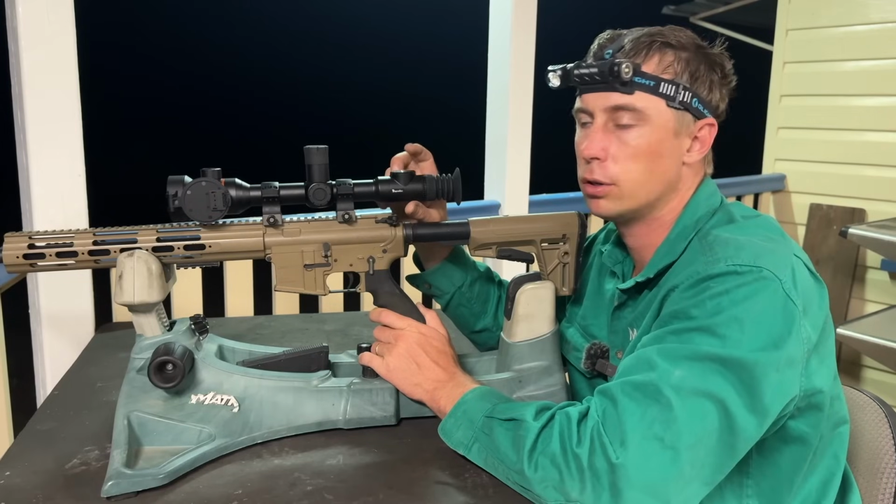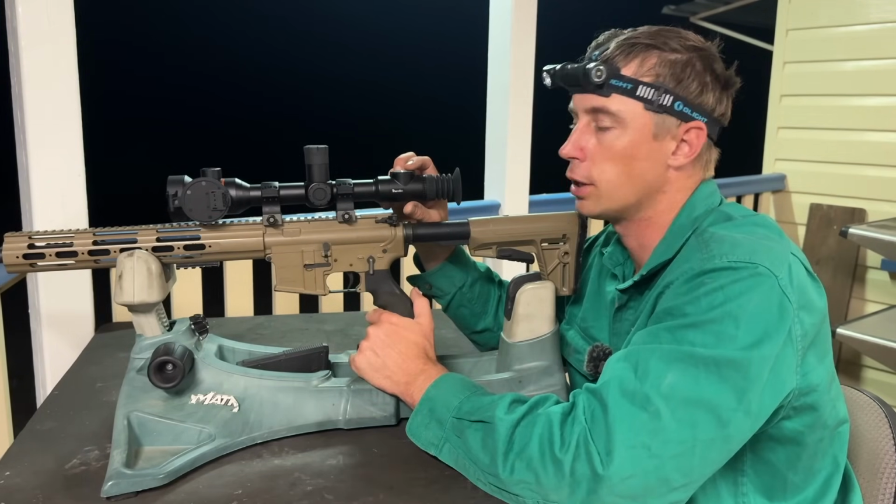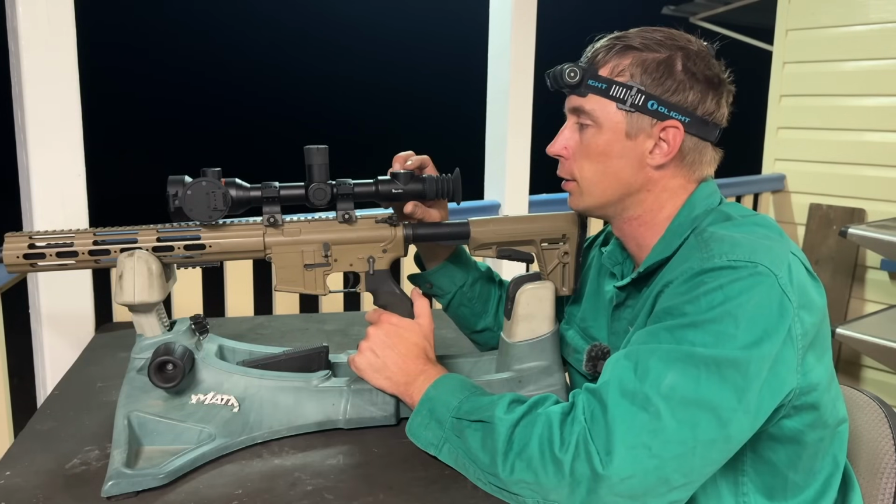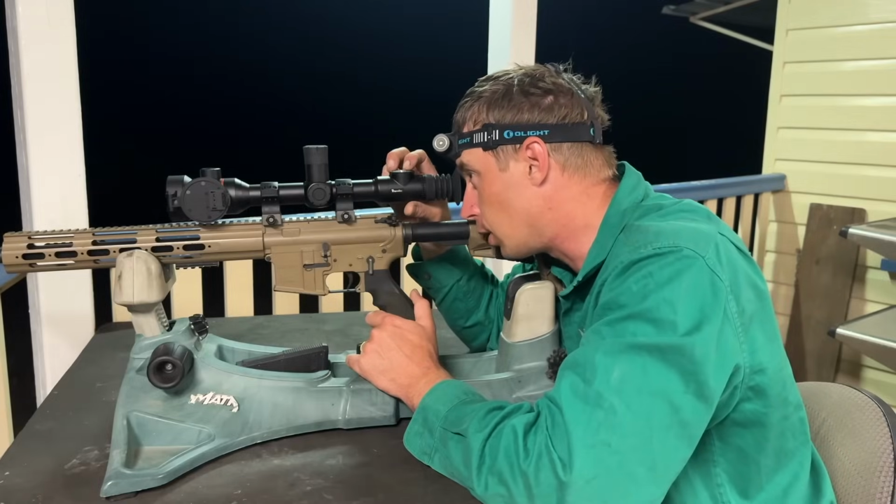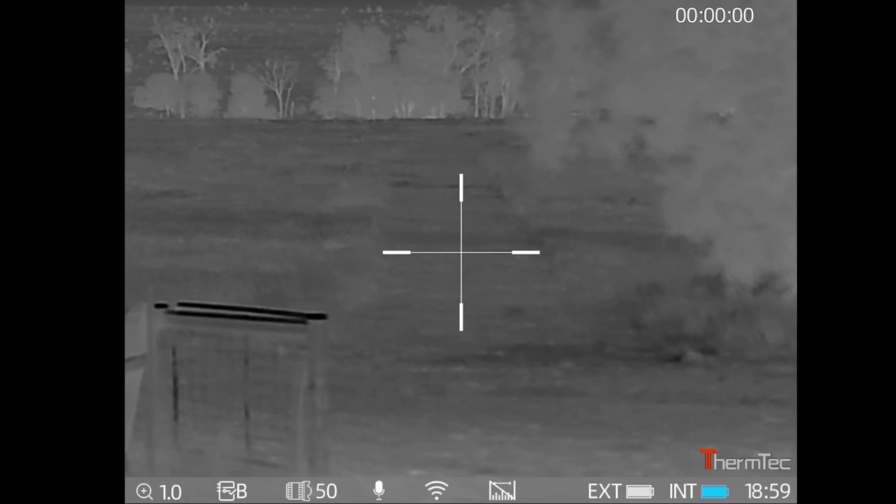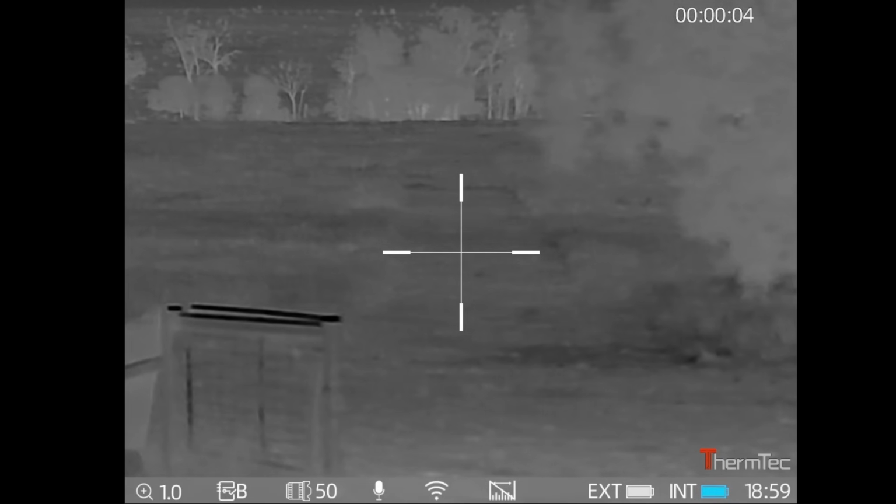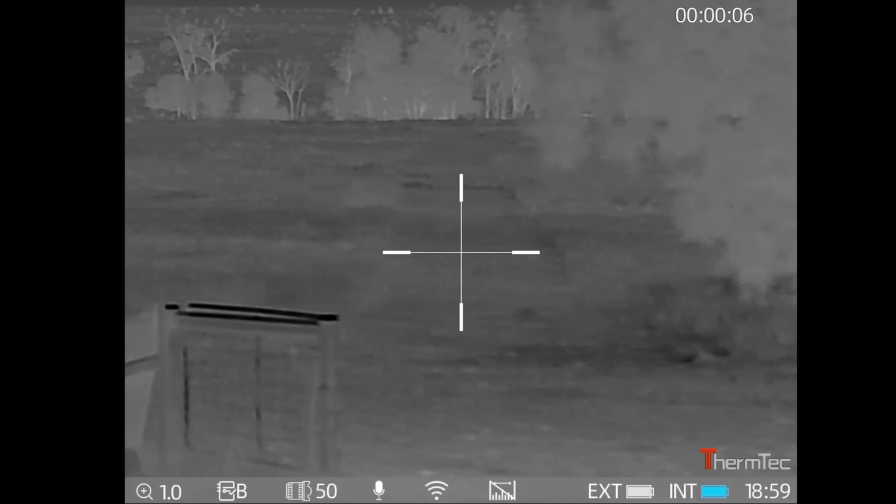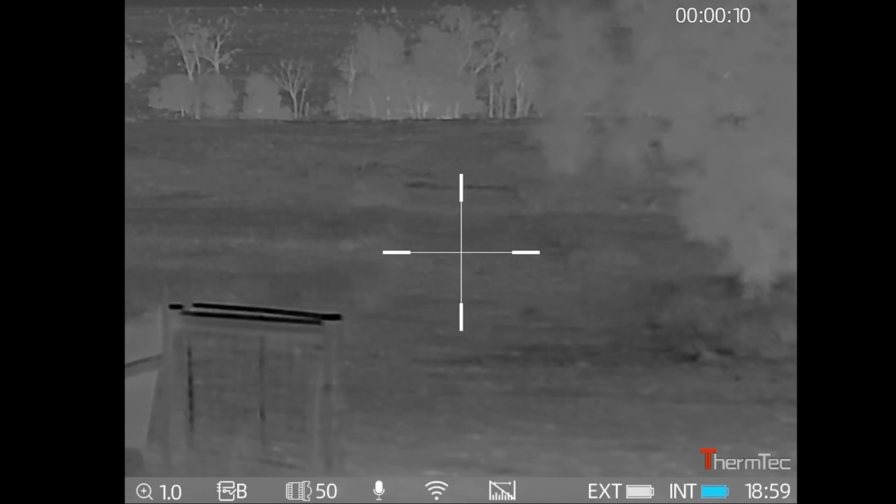Now I'm going to hit record, and I'll put this overlay on the recording so you can see what I'm doing in the scope. So it's a long press on the record button. Okay, now it's recording. Now if you go into the scroll wheel here, well, before I do that, I'll just show you what's inside.